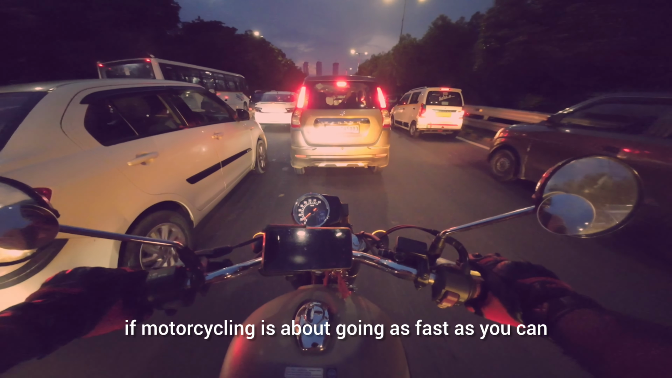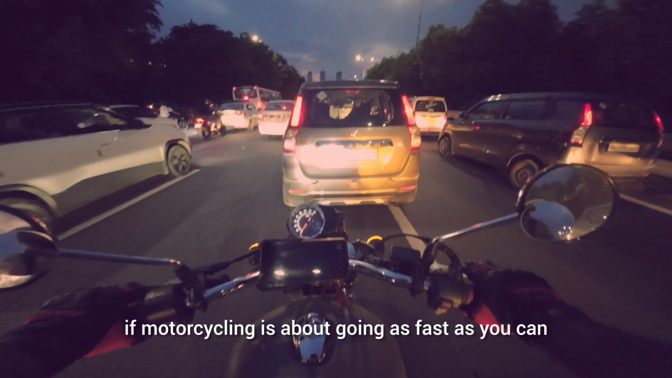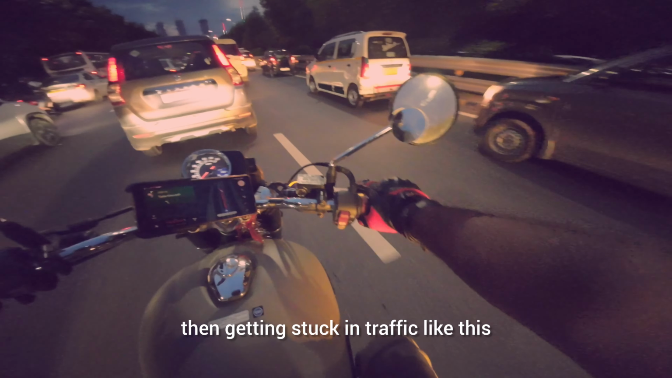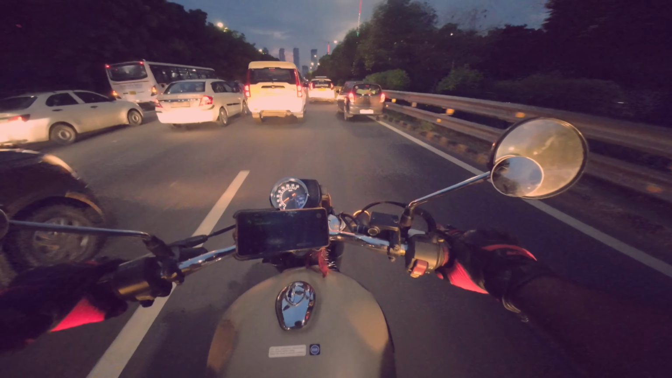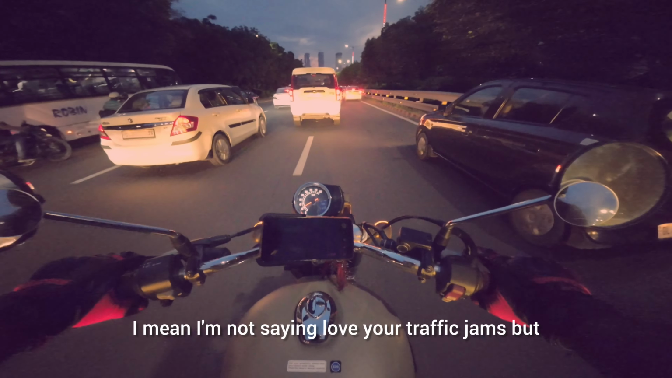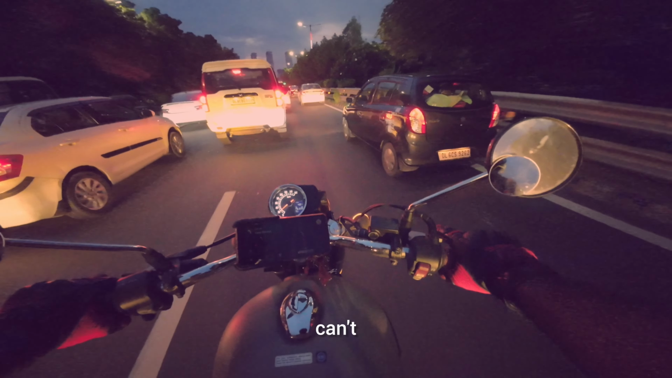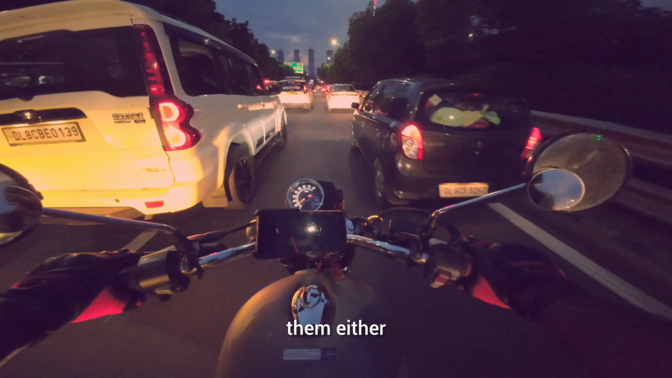If motorcycling is about going as fast as you can, then getting stuck in traffic like this is also part of that whole package. I'm not saying love your traffic jams, but can't hate them either.